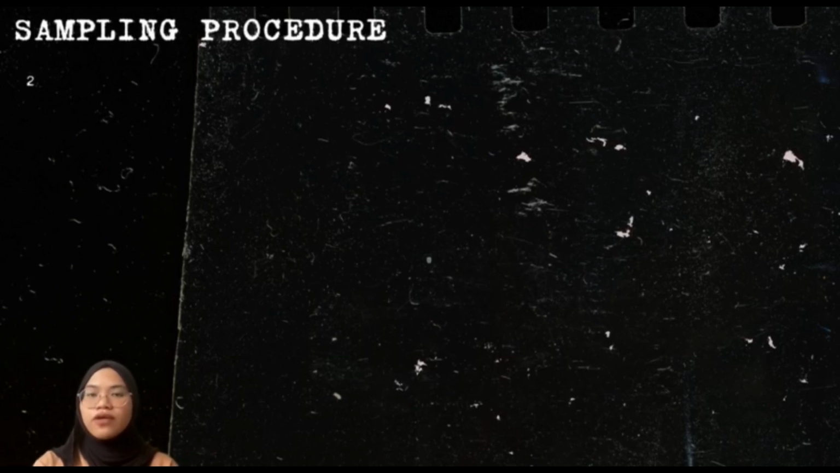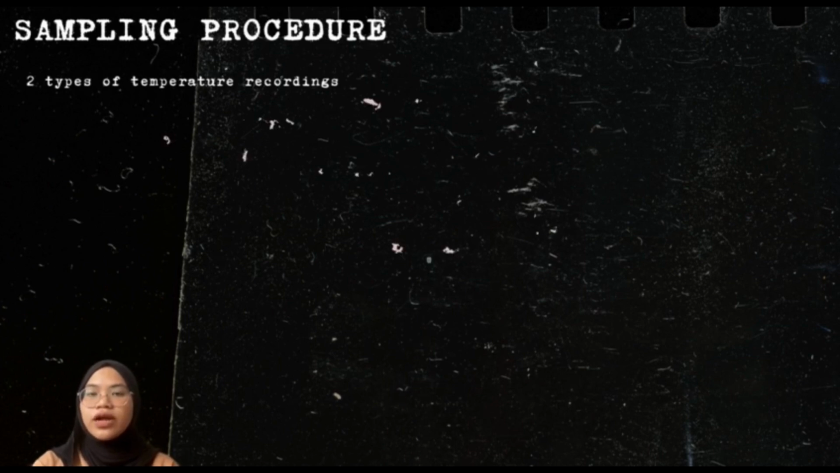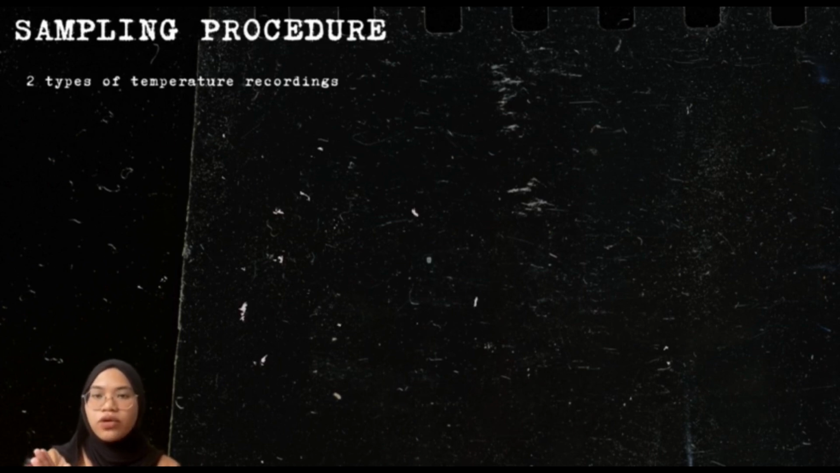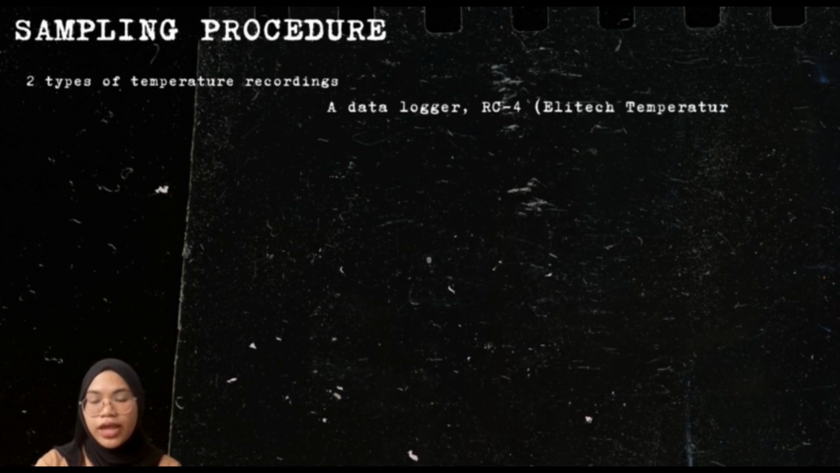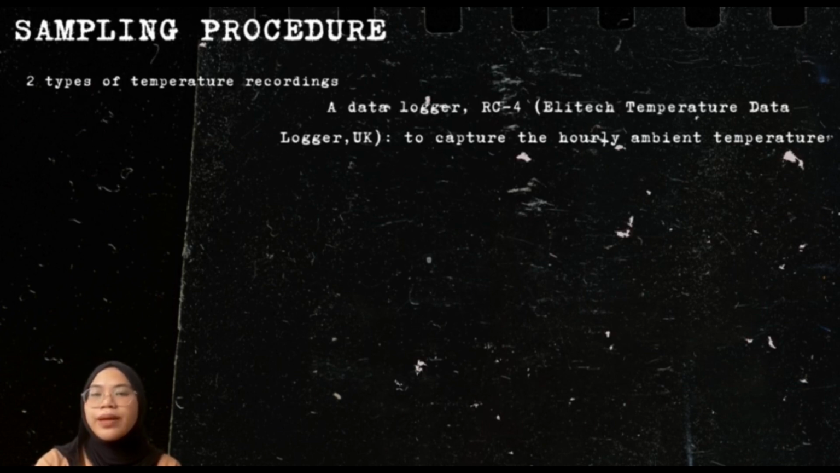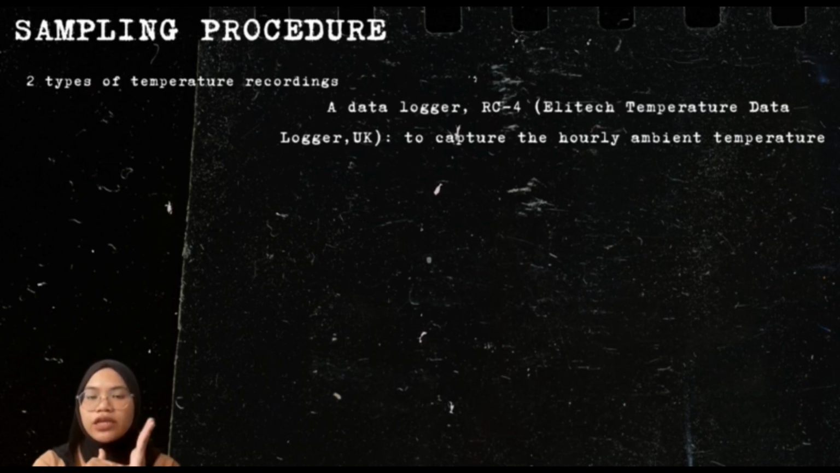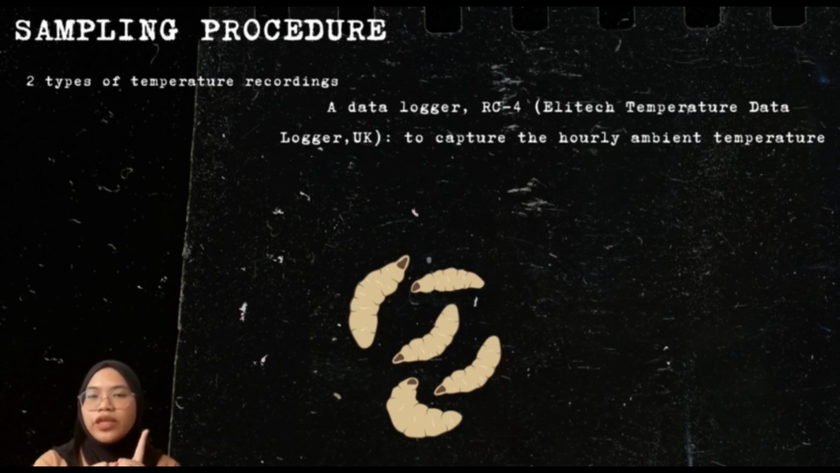There were 2 types of temperature recording obtained during the experimental period. An IC4 Elitech temperature data logger was used independently to capture the hourly ambient temperature at the trial site for 24 days continuously. The larval mass temperature on all rabbit carcasses was obtained by placing a mercury thermometer directly into the largest maggot mass observed at an approximate depth of 1 cm into the body for 1 minute, and repeated 3 times.